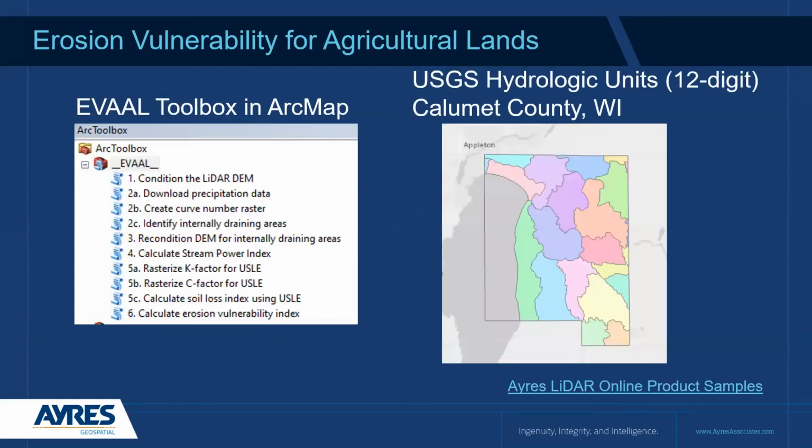So you can get these tools from the DNR. It's a fairly large list of complex tools. You can run that across the HUC watersheds that we were just talking about in the last presentation.